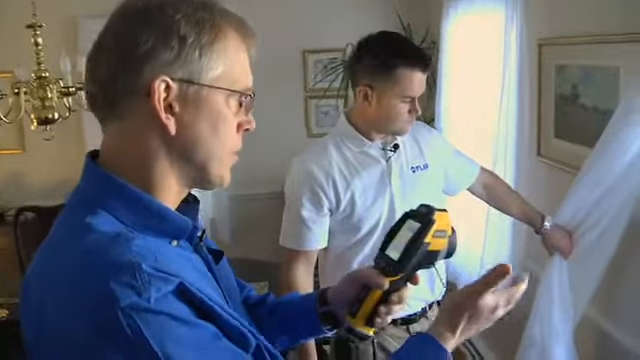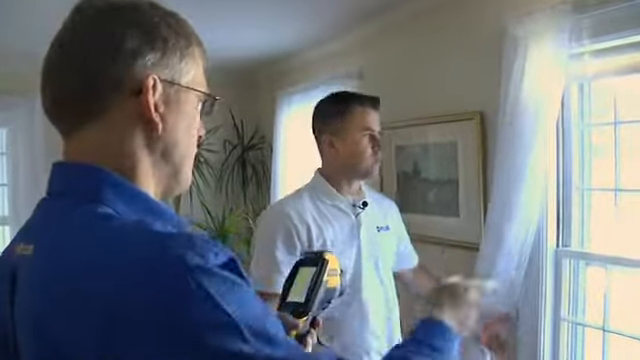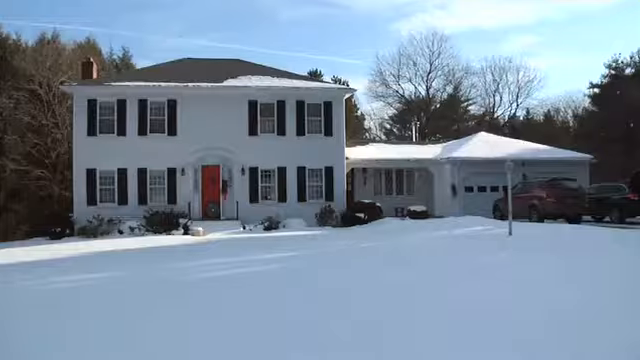Yeah, I can actually feel some of the cold air coming in. Yeah, from here. So we see it in the corners. And of course the double hung windows tend to be the worst because there's more potential for openings. A casement window is a little more straightforward and seals better once it's closed.